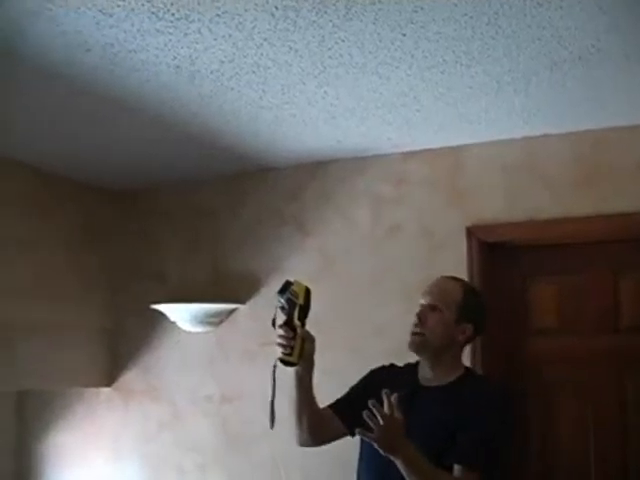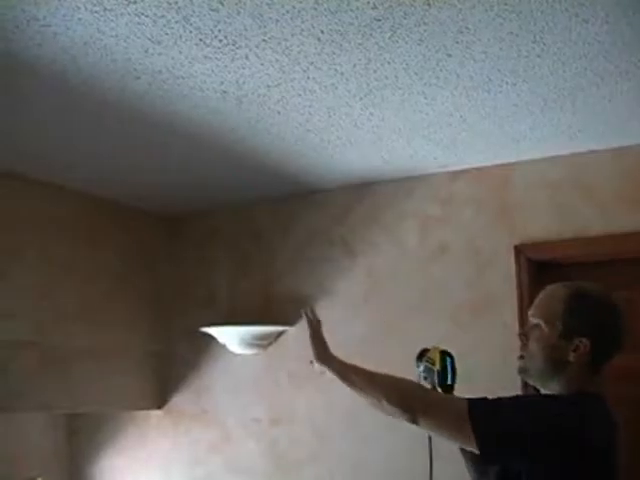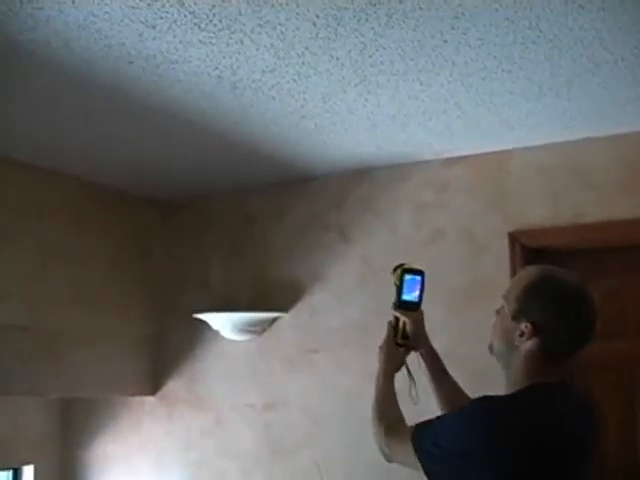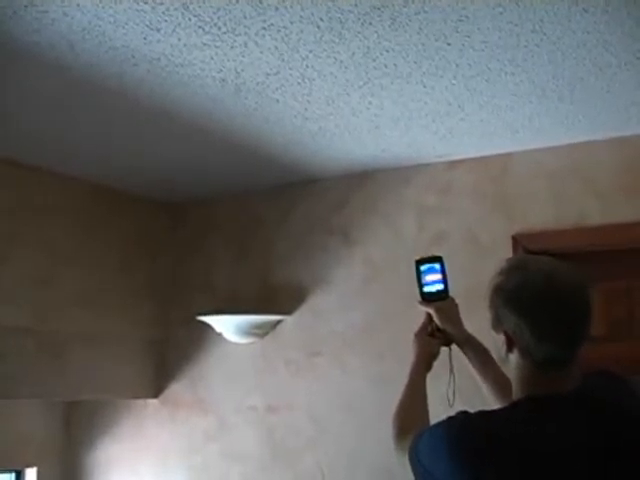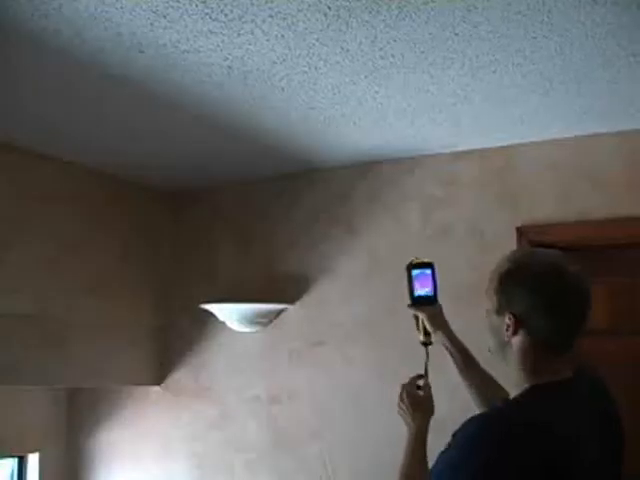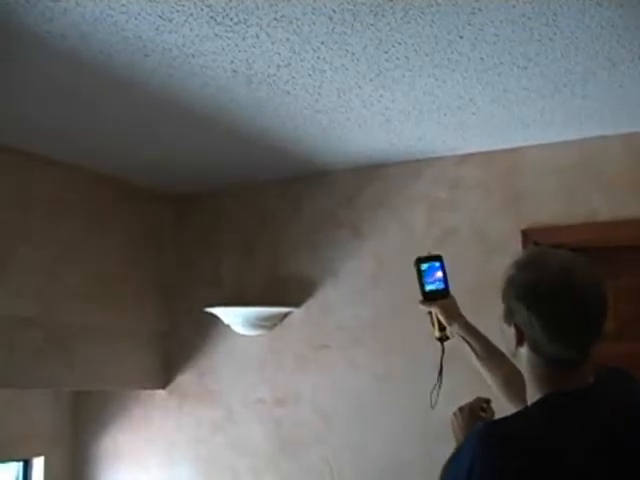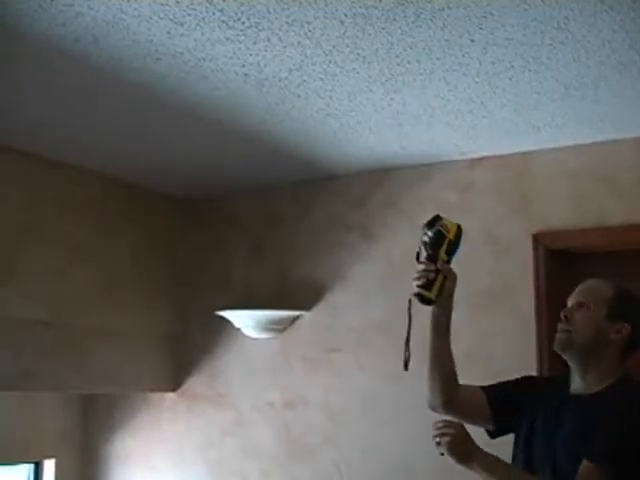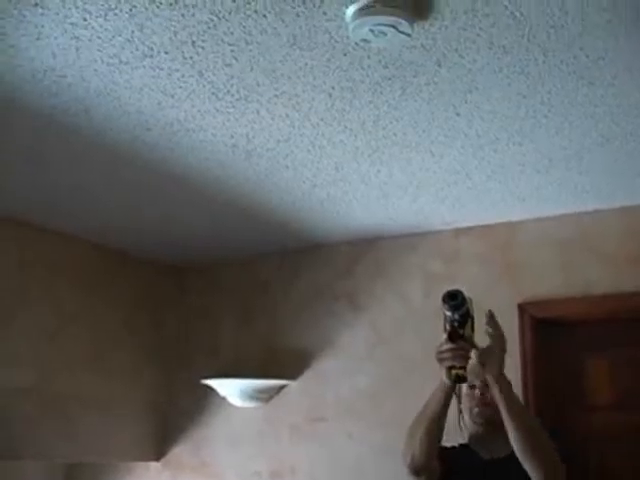So using the infrared camera, I can quickly scan, effectively scan, a large area of the house, looking for, well, hot spots in this case. And we do actually have some hot spots. I'll take a picture of it. Oh, I like this infrared camera because we have a laser. So it's in this area here. It must be missing insulation. And there's also a hot spot right around that smoke detector.